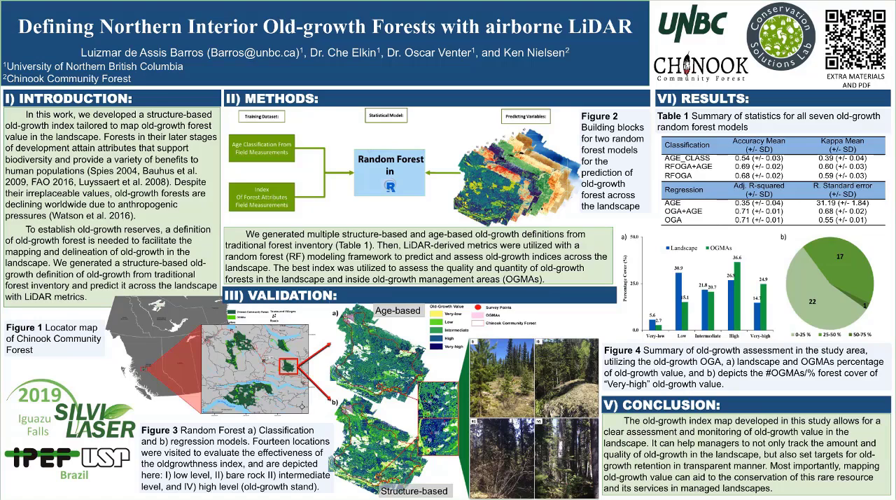Conservation approaches to maintain old growth forests do exist, such as Old Growth Management Areas, OGMAs, in British Columbia, Canada. Currently, OGMAs are mainly defined by estimate of forest age. However, it is uncertain if this selection strategy suitably identifies forests with characteristics and attributes expected in old growth forests.